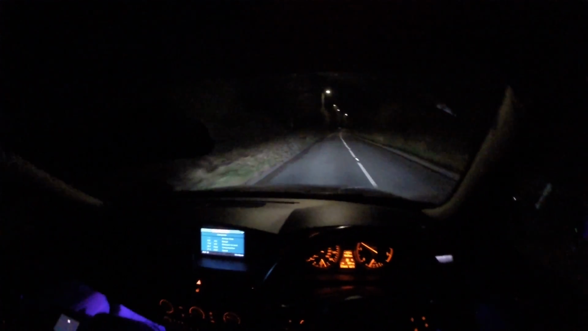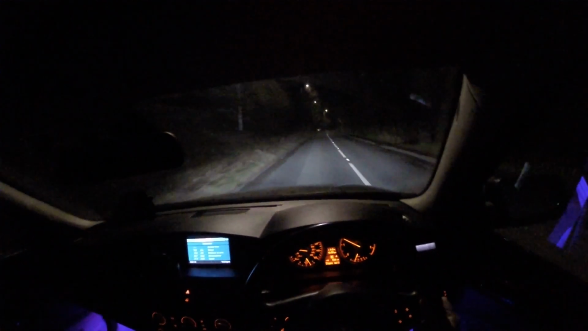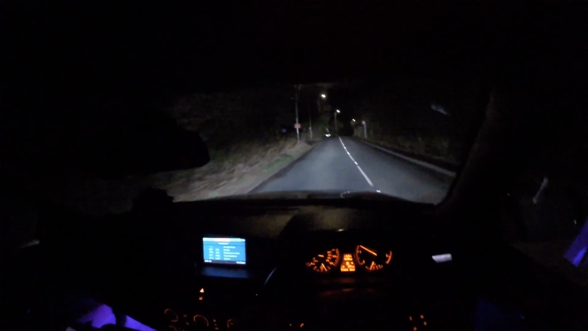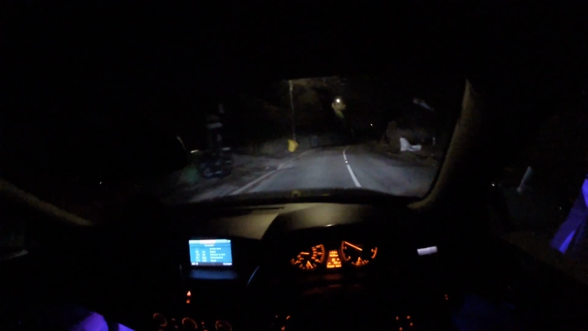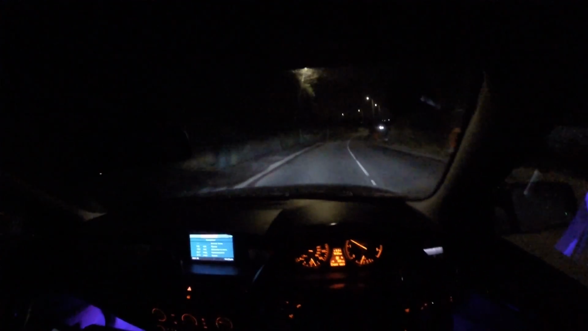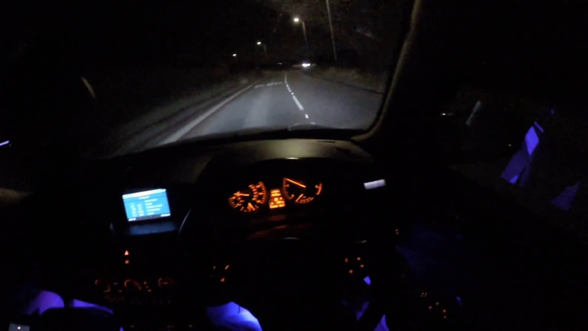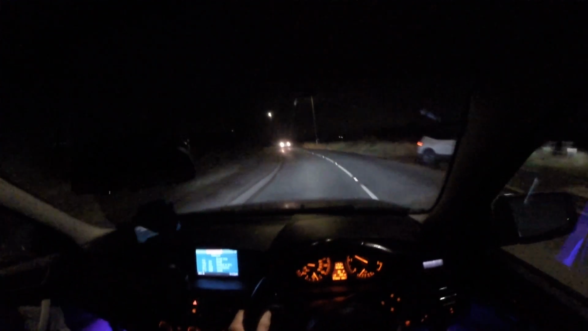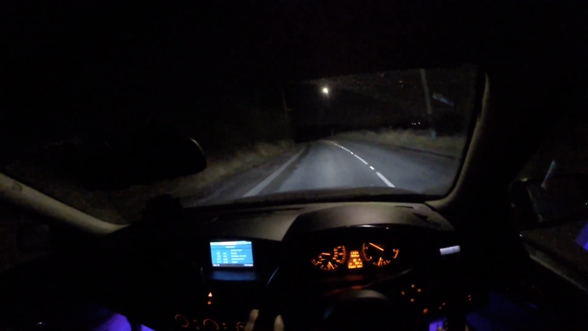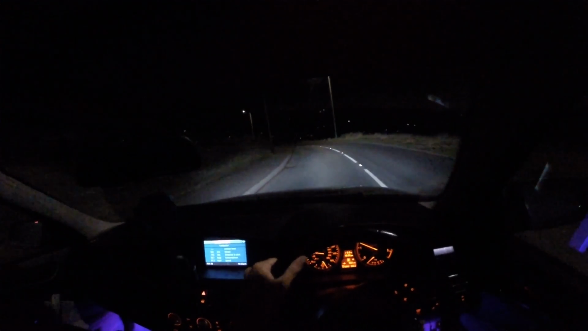My lights off, see what they look like. Wow. These are the high beams, very bright, aren't they? Look at the pothole there. Look at the pocket, guys. What the fuck is that? One's just chilling, parked up in the middle of the road. Fucking hell, some stones hit my screen. Yeah, look at that view, guys.